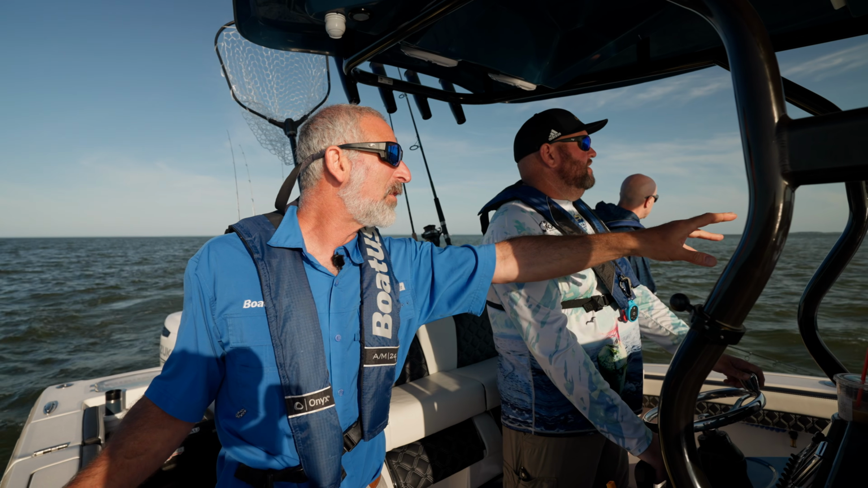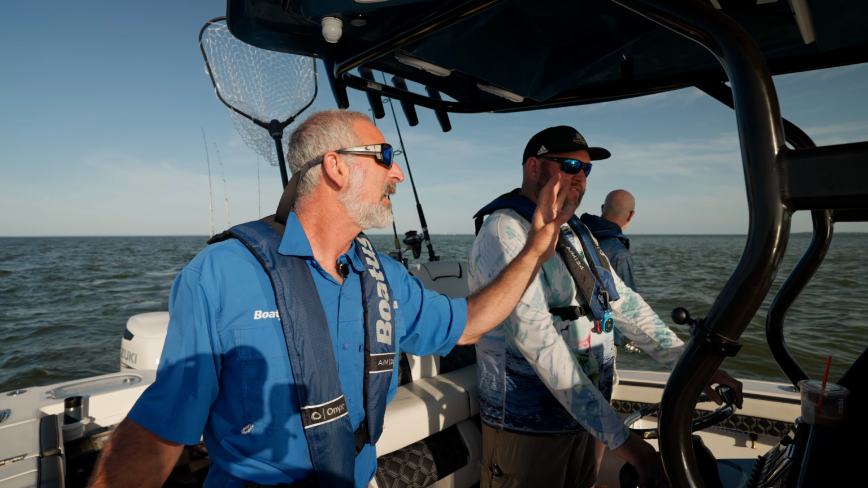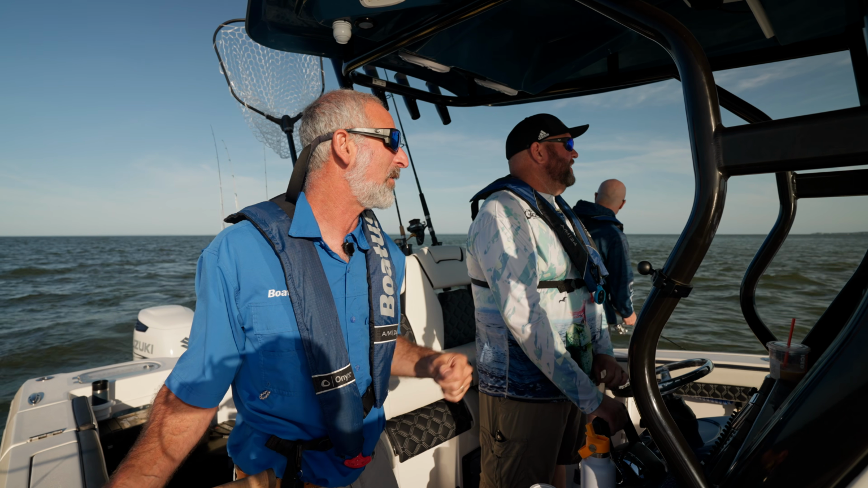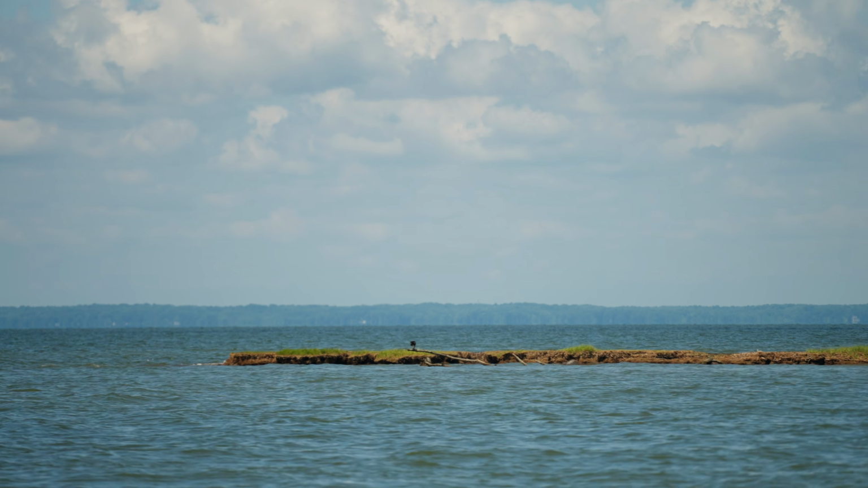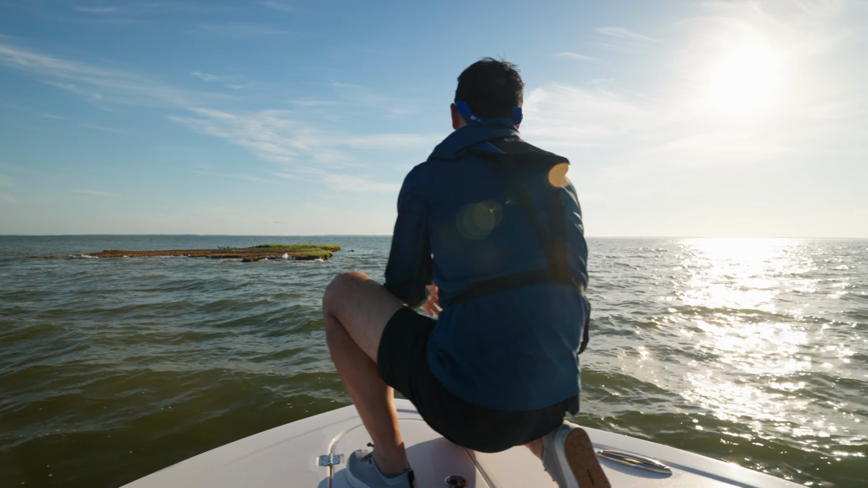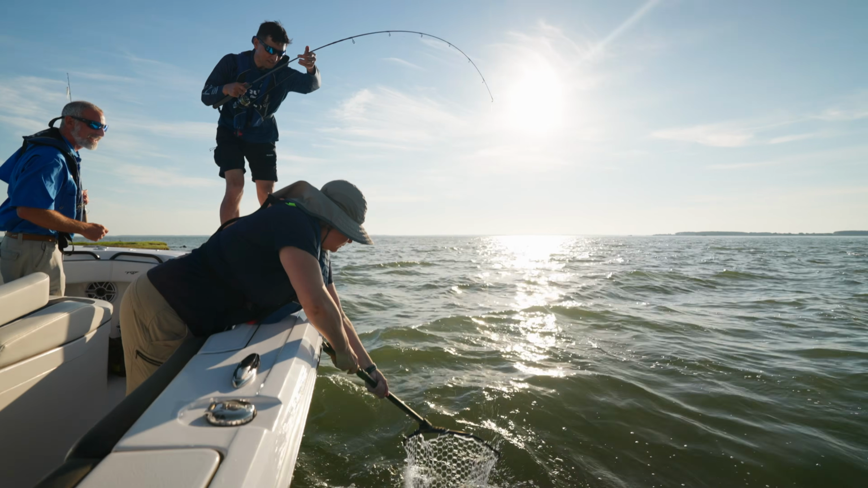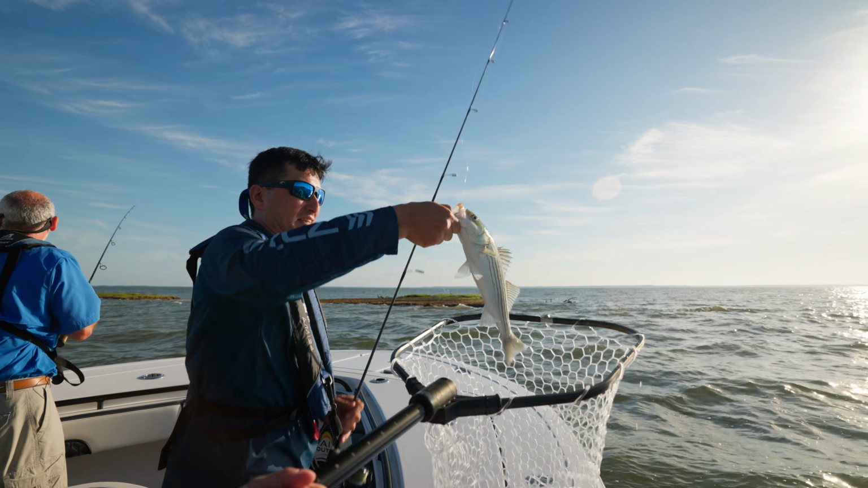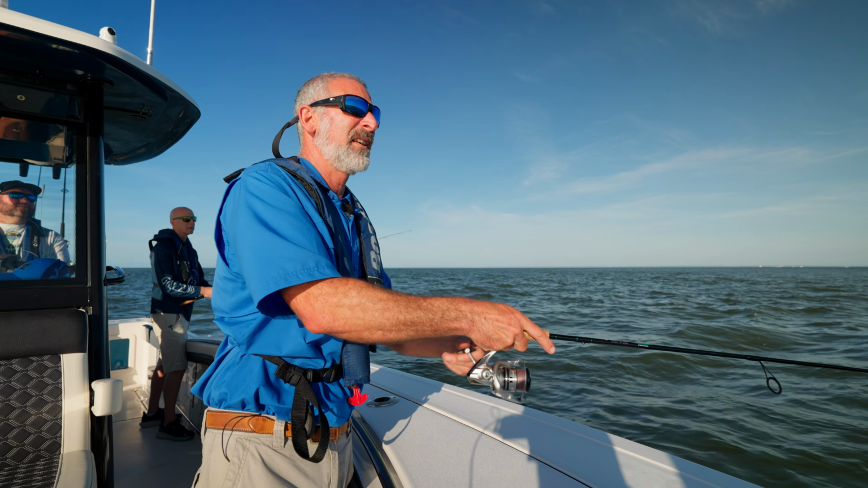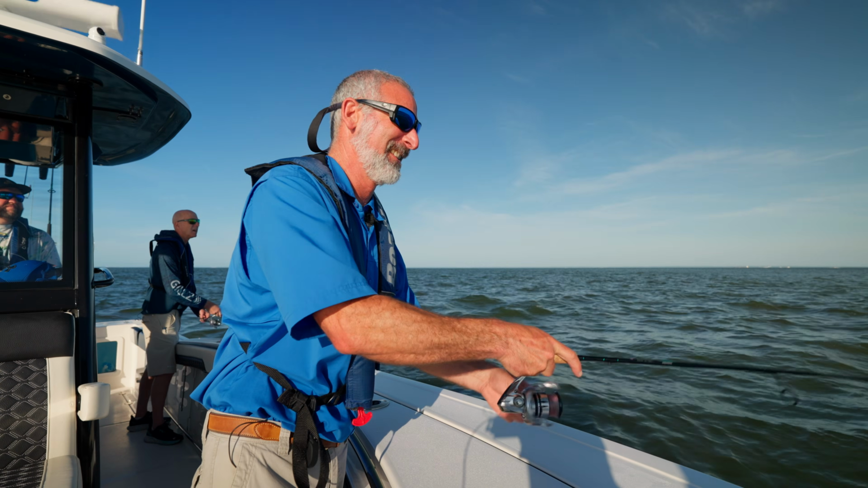So this point right over here holds fish, but there's a tree sticking out about 10 feet. You'll probably see it on your side scan in a minute. So we don't want to hit the tree, obviously. We want to stay just close enough we can cast and bring our lures back along it. Oh, there he is. He's on. That is not a tree. That's me. I missed a bite. I missed a bite.